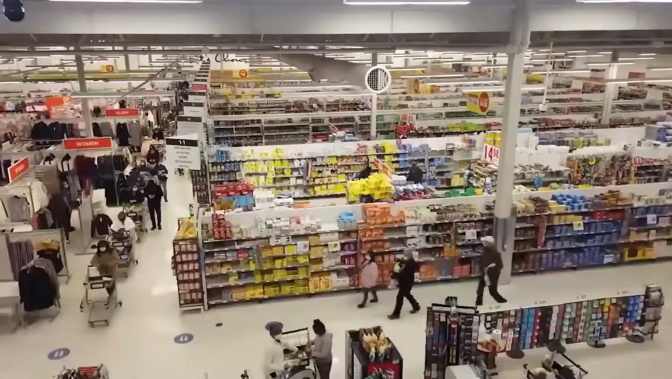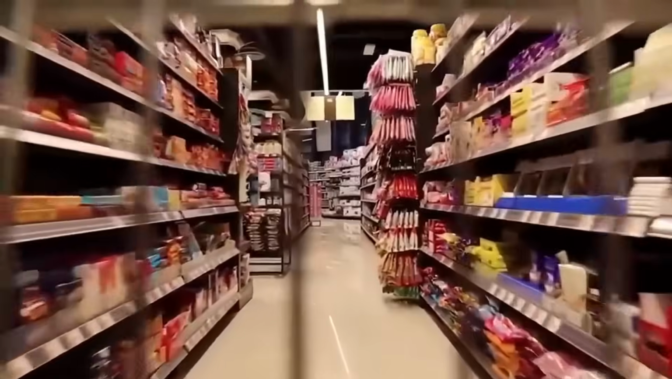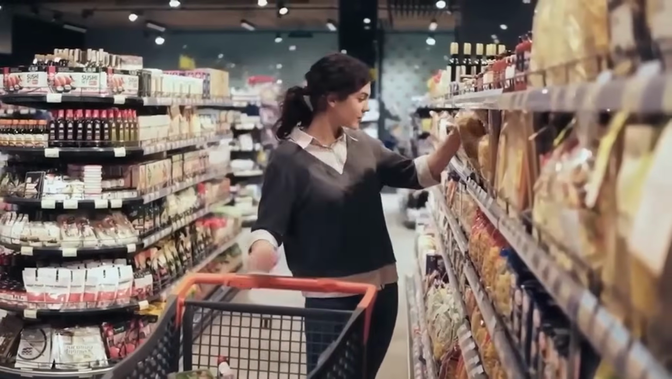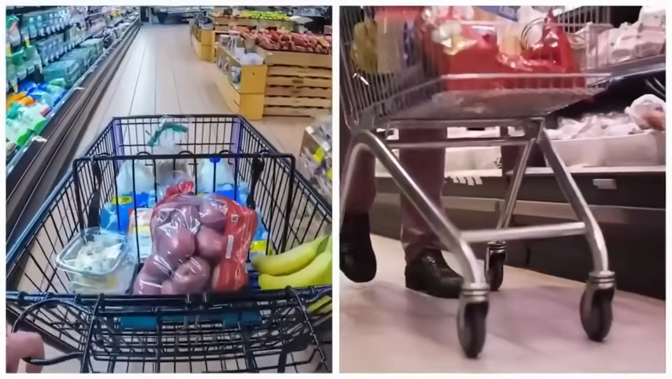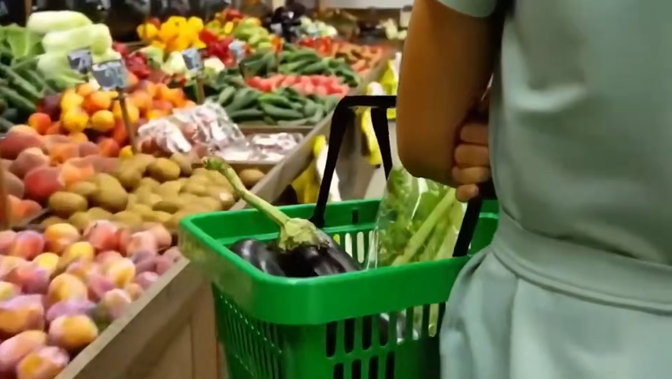Mysterious market meat eater. In a busy market, something very strange happened that left everyone puzzled and a bit scared. There was a girl, and at first glance, she seemed like any other shopper going about her business in the midst of people doing their daily shopping. But then things took a bizarre turn.